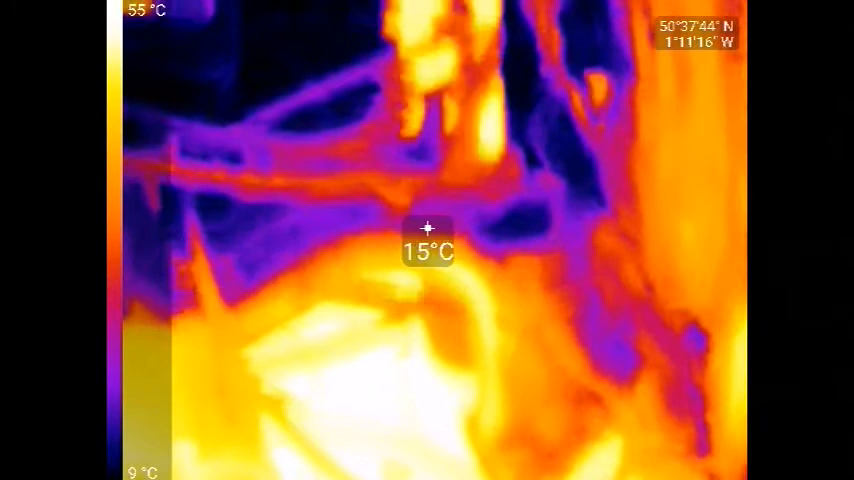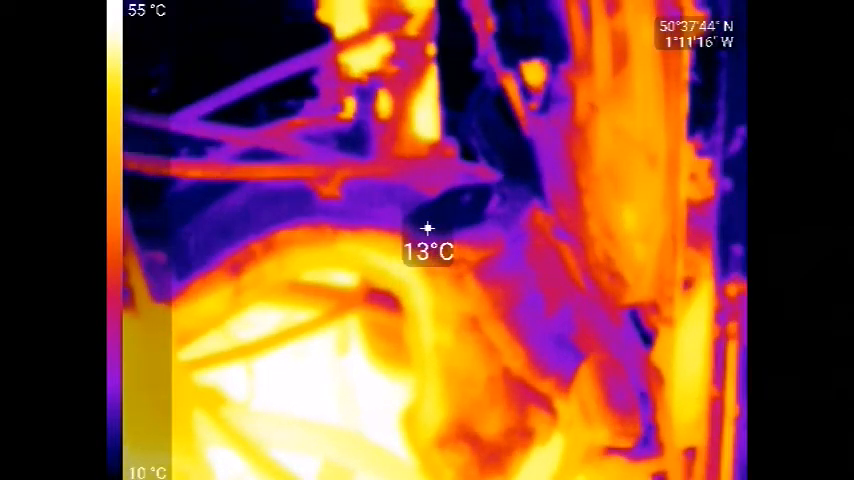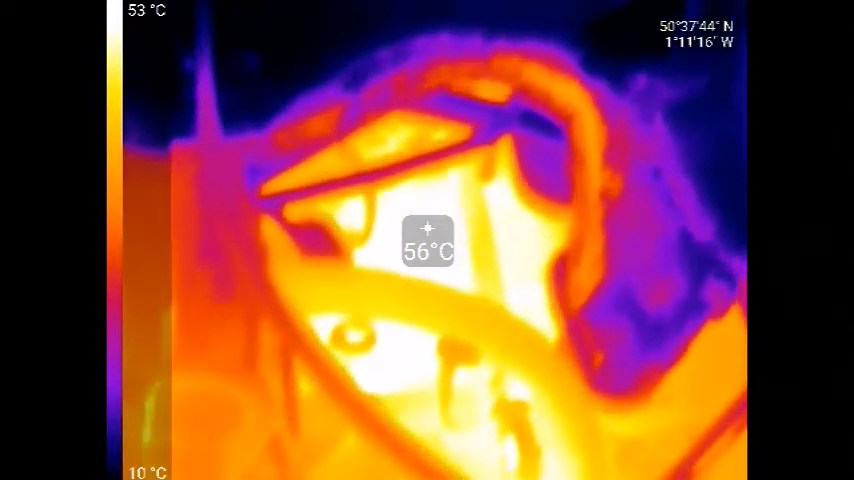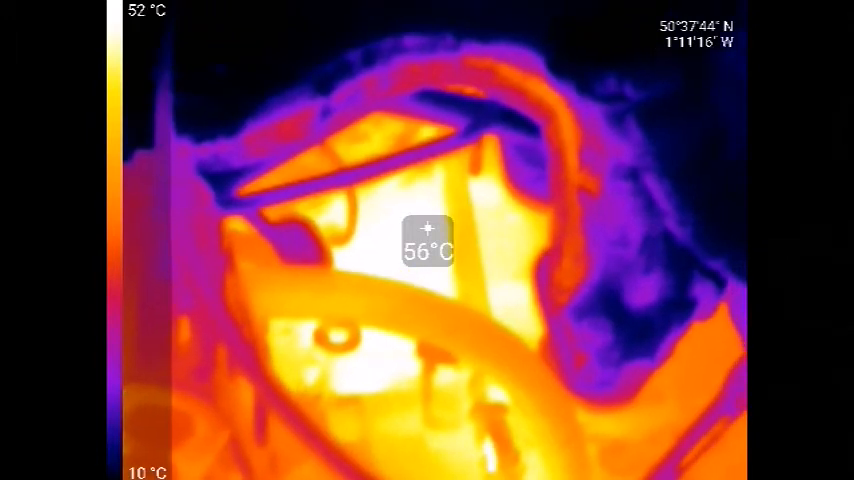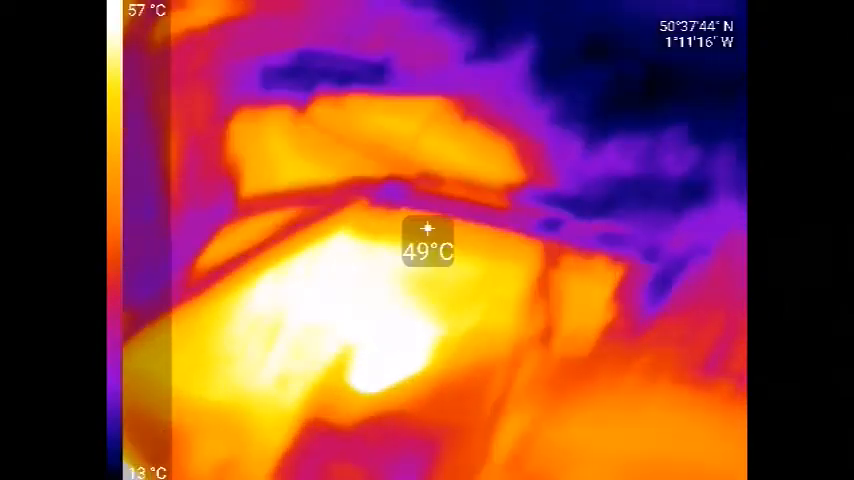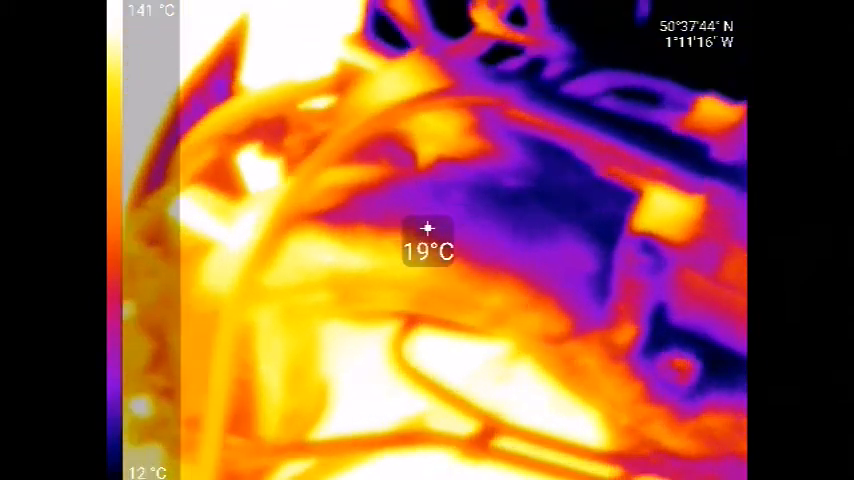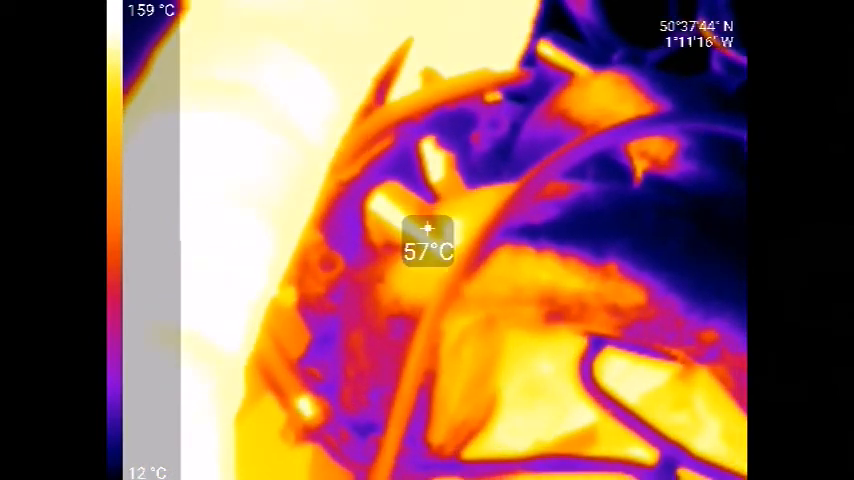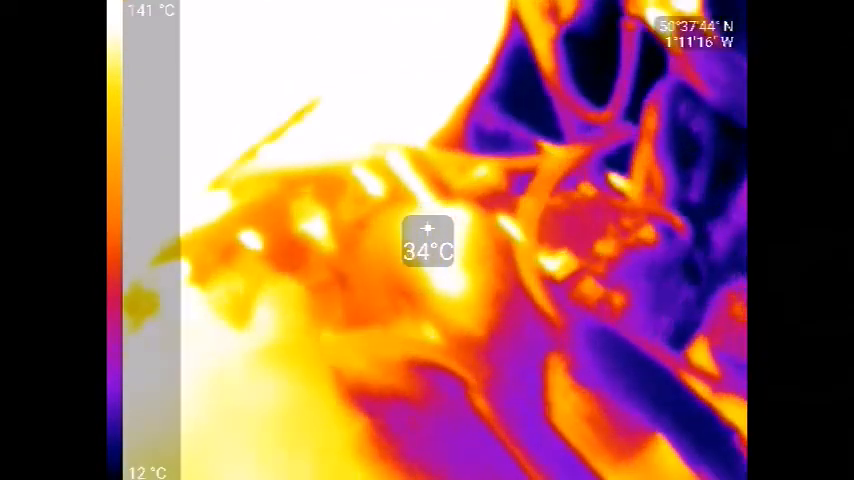See the manifold there, it's still 13 degrees, 20 underneath. The engine block itself is 50 odd degrees. The alternator, that's at 50 odd degrees as well. Little bit of heating over here on the manifold from the exhaust. Okay, so reach about plus 30. To be fair, it still feels actually quite cold to the touch.